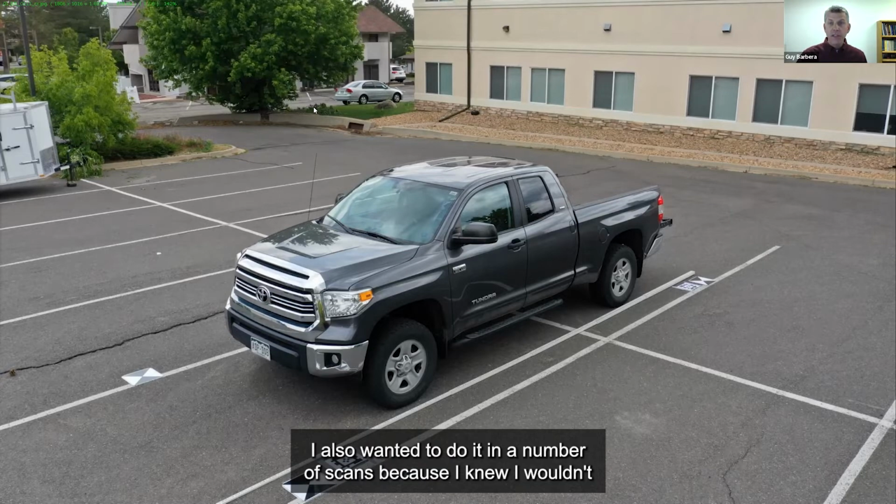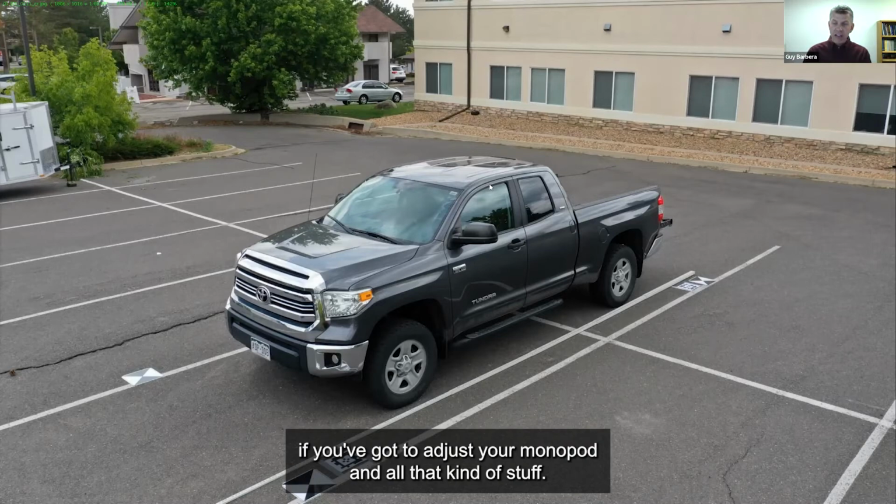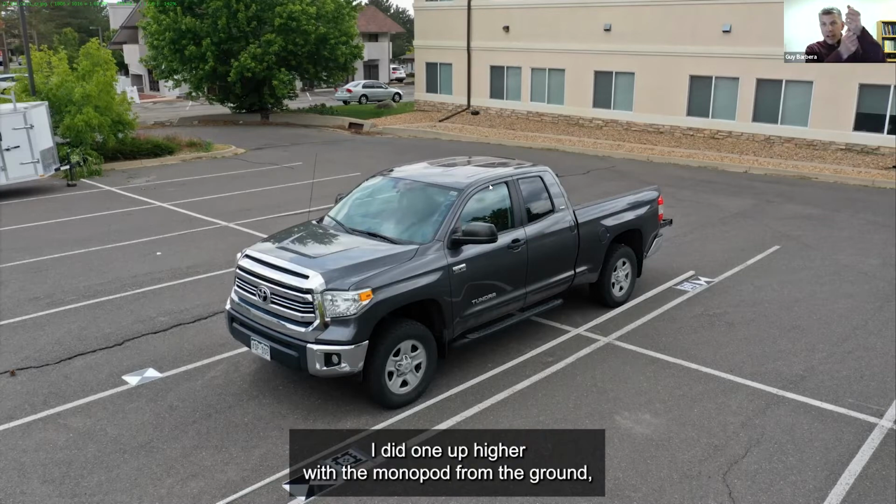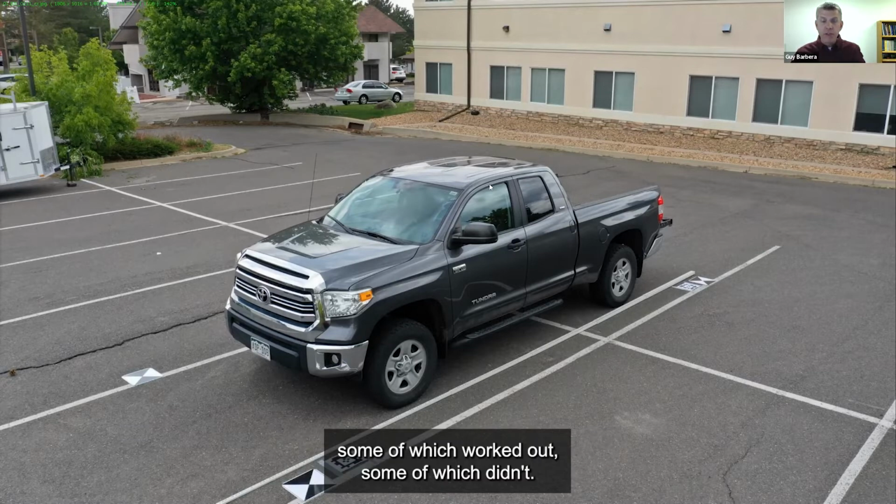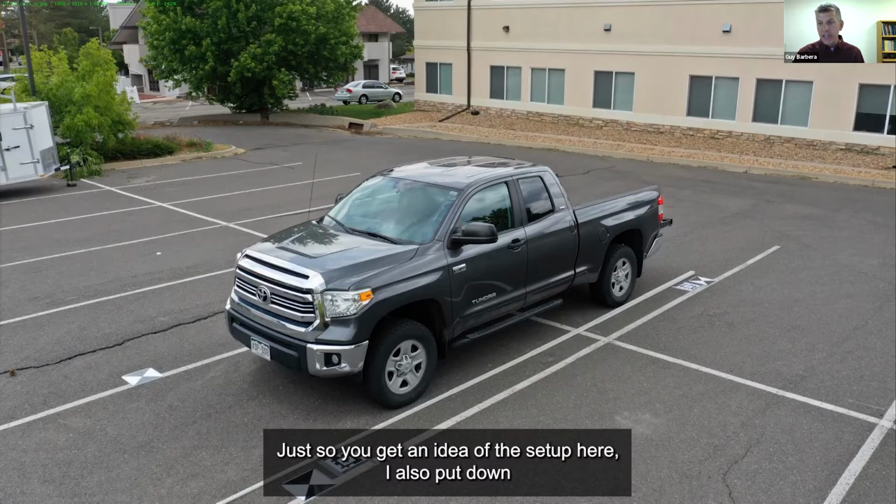I also wanted to do it in a number of scans because I knew I wouldn't. I saw somebody asking a question: how are you going to do a scan if you got to adjust your monopod and all that kind of stuff? So I did multiple scans. I did a total of 4, and I did a couple of loops down low, a couple of loops in the middle. I did one up higher with the monopod from the ground. And then I actually got in the bed and I tried to do the roof and the hood, some of which worked out, some of which didn't, just so you get an idea of the setup here.